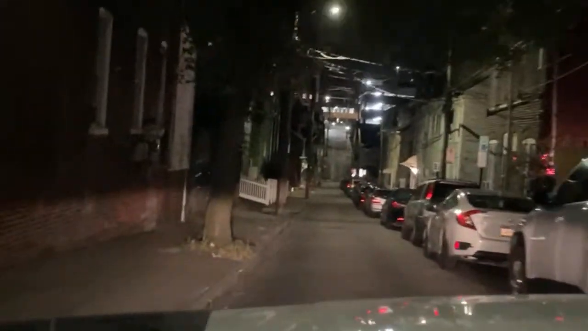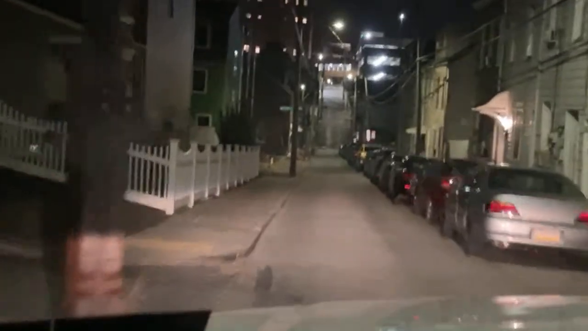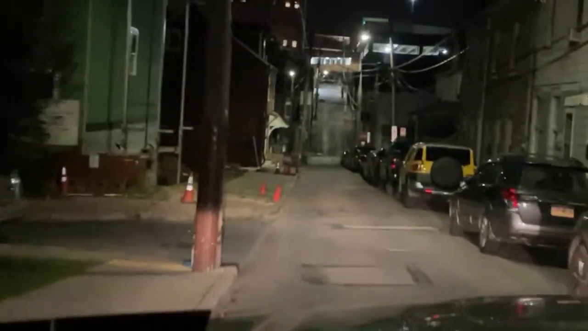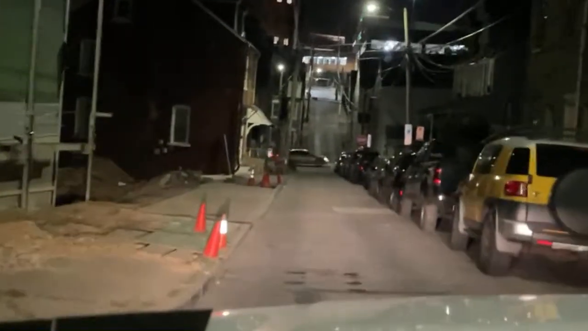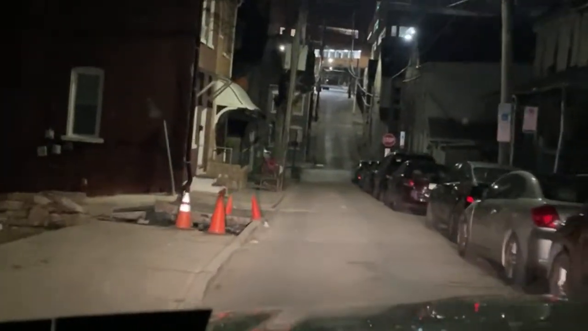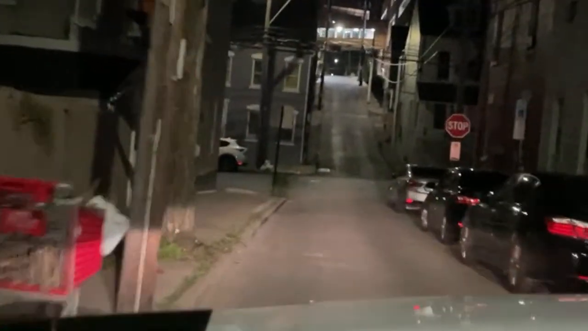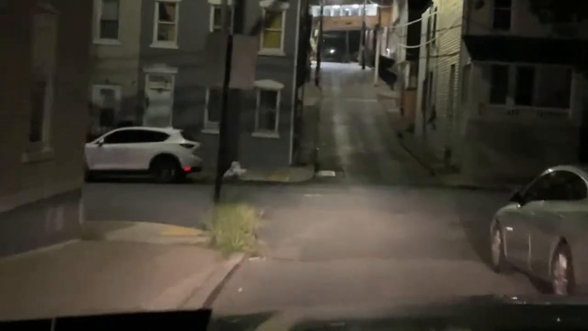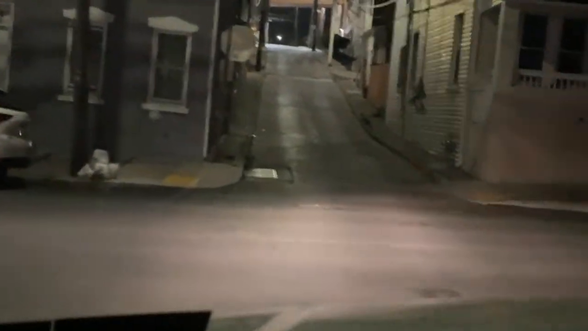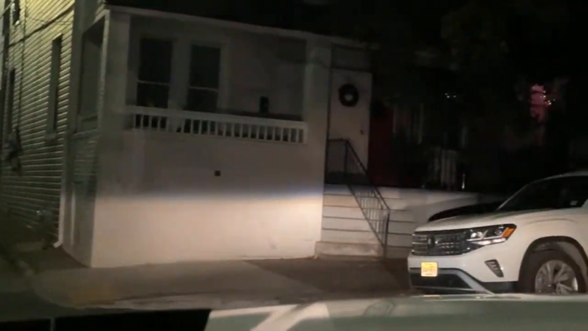So I would say this whole area here is a little sketchy. Not gonna lie. Washington Street's another one. A lot of fires in this area right here. Burned a whole road down. They're rebuilding it as we speak. But a whole block of homes burned. That's on my YouTube channel. Gordon Street, you can get quite a bit of action right here too.